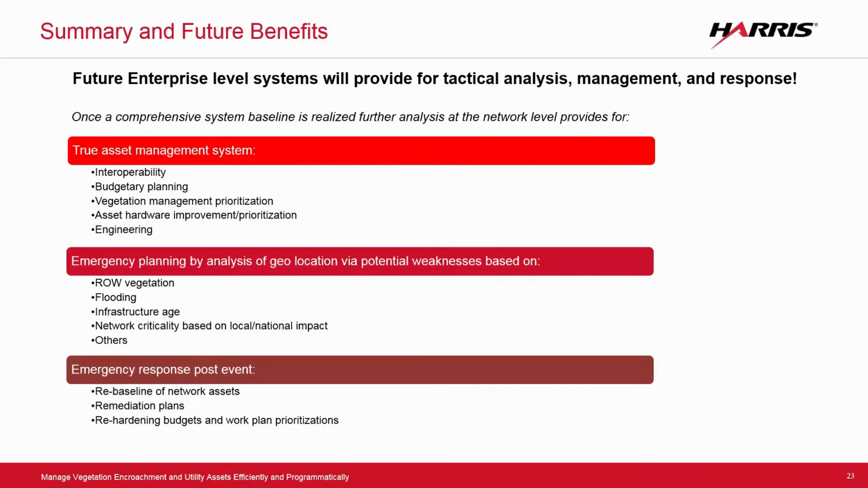In 72 hours, which is the pretty typical time frame, they're going to get the power back on, but there's still a lot of work to be done for months to come after that. And how they budget for that and how they address that and in what order is what this is really going to enable them to more accurately do.